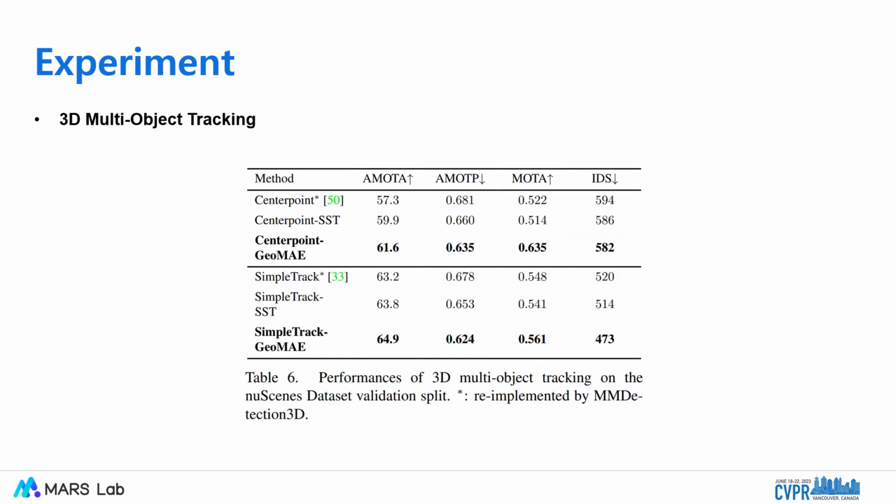We also conduct experiments on a 3D multi-object tracking task on the nuScenes dataset by performing tracking-by-detection algorithms proposed by CenterPoint and SimpleTrack. From this table, we can see that our GeoMAE outperforms the baseline by 1.7 AMOTA for CenterPoint and 1.1 AMOTA for SimpleTrack. These observations are consistent with those in 3D object detection.